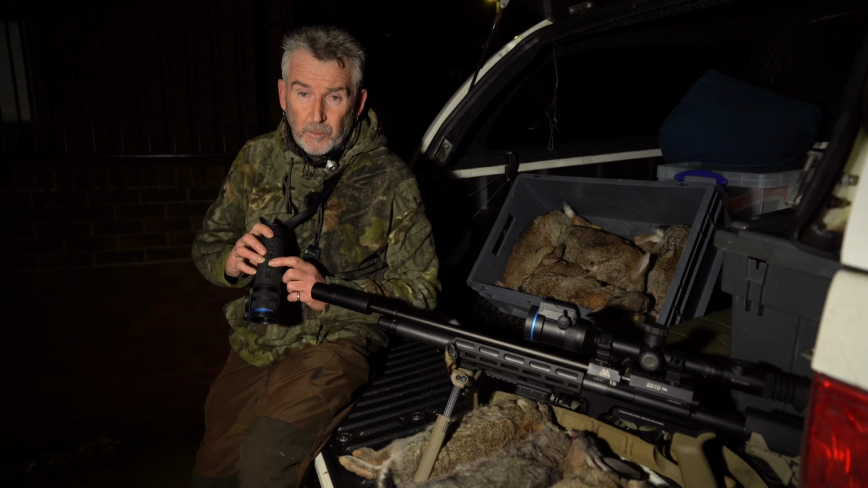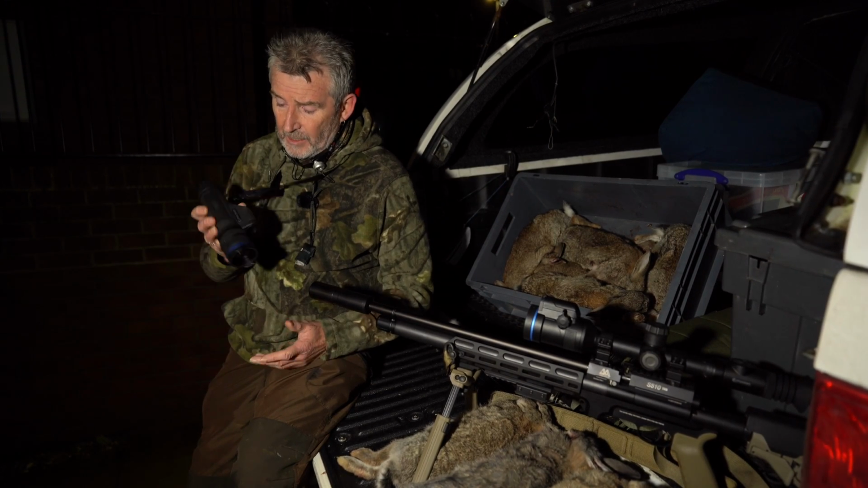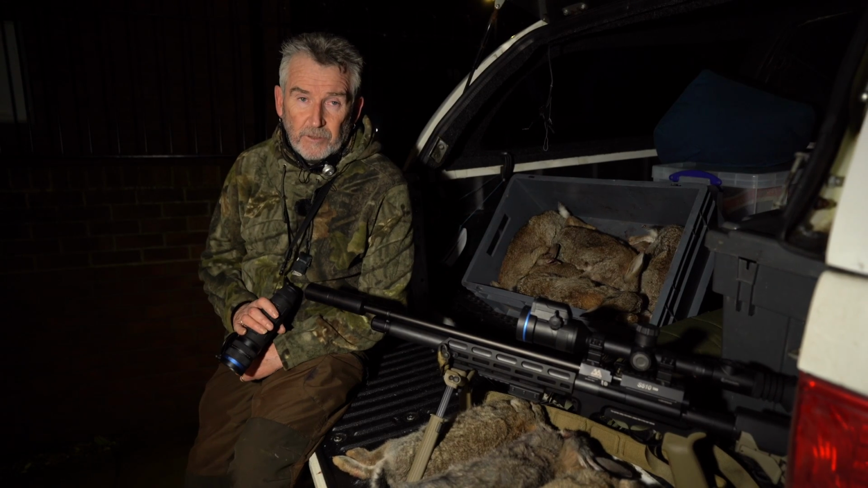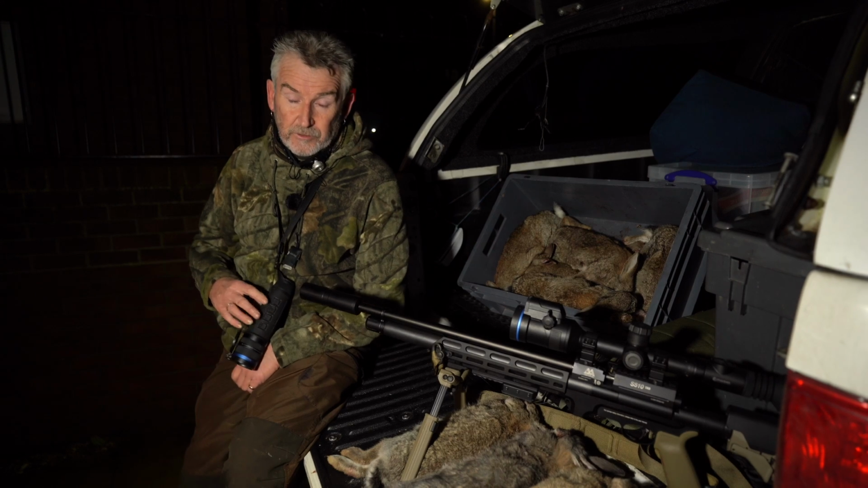The front, or the down button as you look at it from here, scrolls down through the menus, but also operates the camera. Rear eye focus, eye cap. We've had that on for, well, we've been out three odd hours, and the battery's hardly touched, so it's really working well.